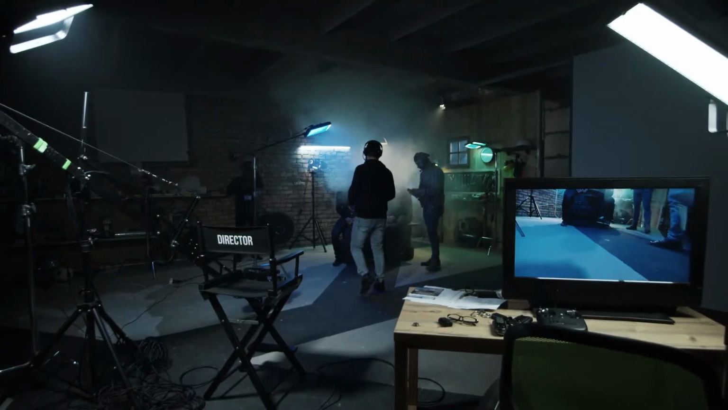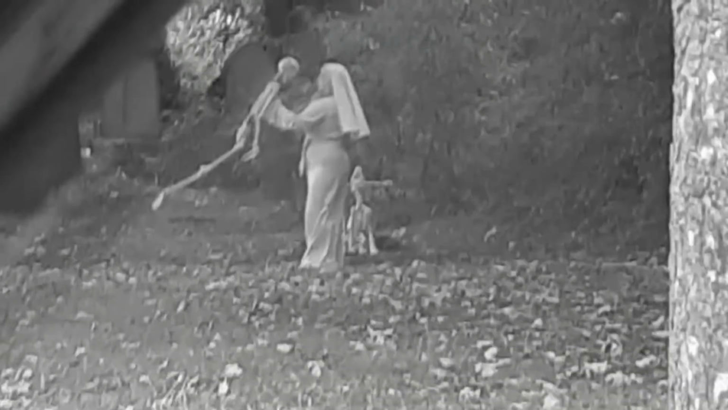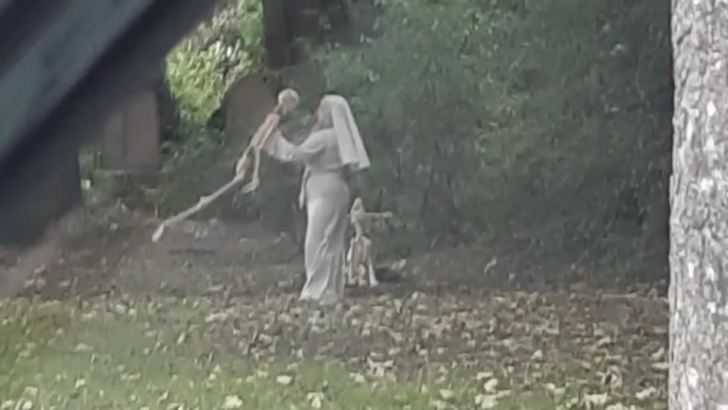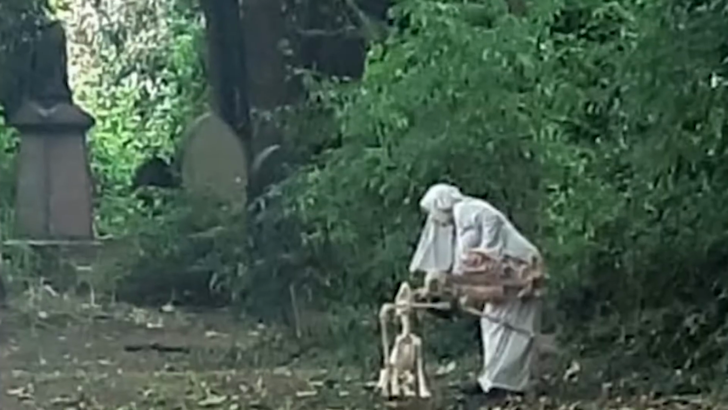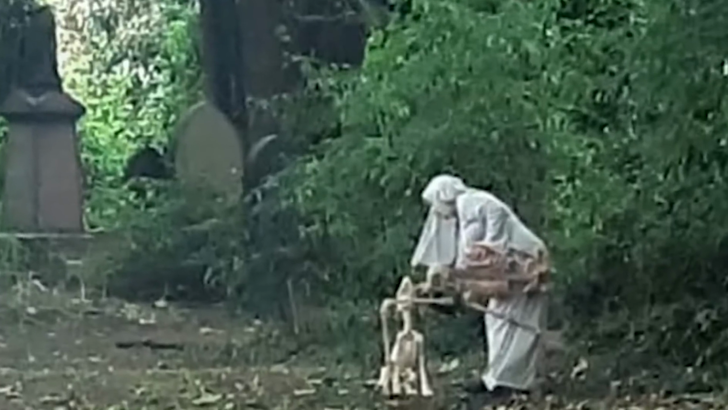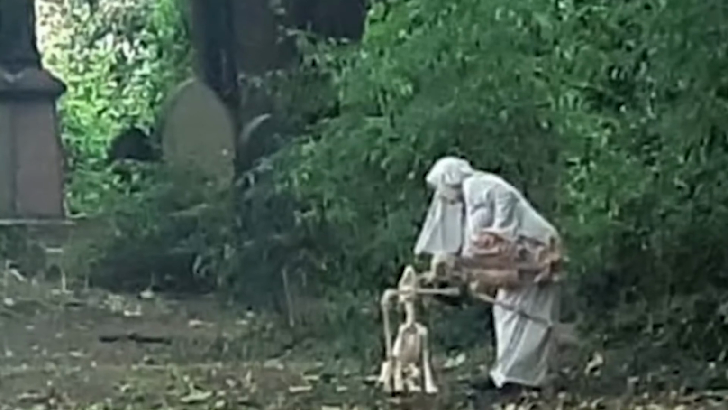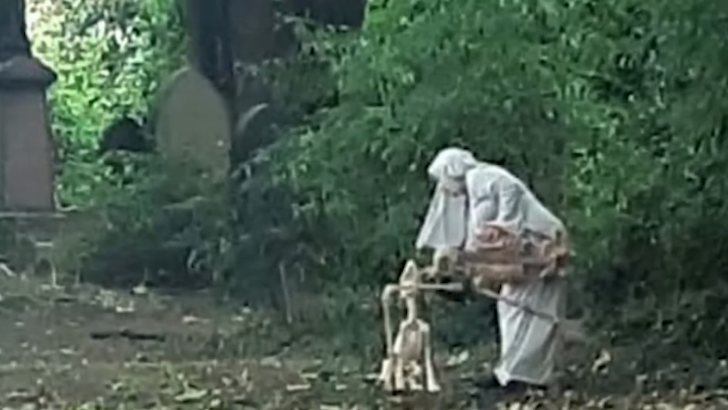Some people assume that it was a pranker shooting some kind of movie, although there are no cameras visible there. The woman is wearing a cream-colored monk's cassock and a headdress. In another image, it seems that the mysterious nun is playing with the skeleton of some kind of animal similar to a dog. What the nun depicted or did is unknown. What do you think?